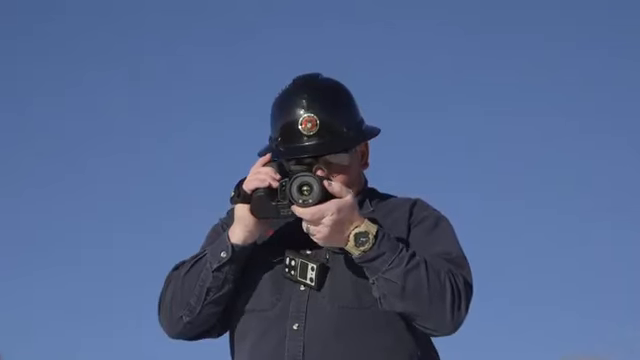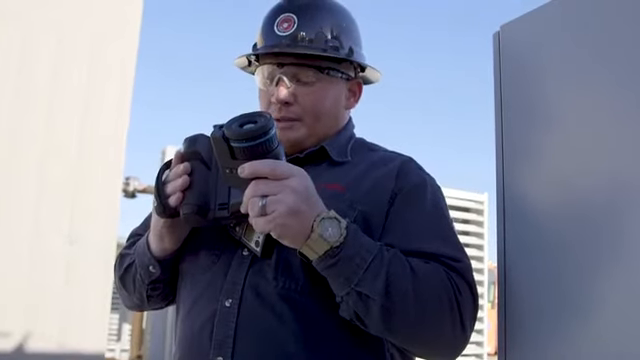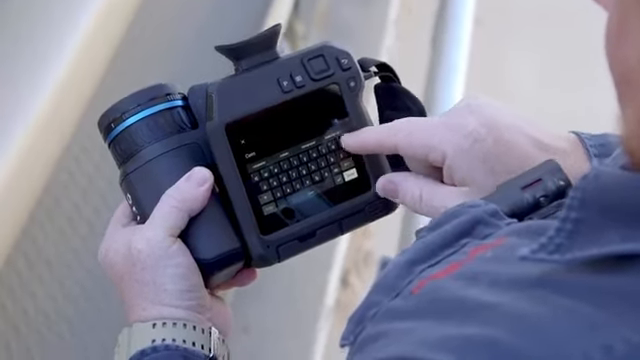But when you're in the field, there might be other things that you want to capture. Let's say, for instance, you want to do a voice recording. Well, guess what? Our camera has built-in voice recording capabilities. You can also then apply text comments.